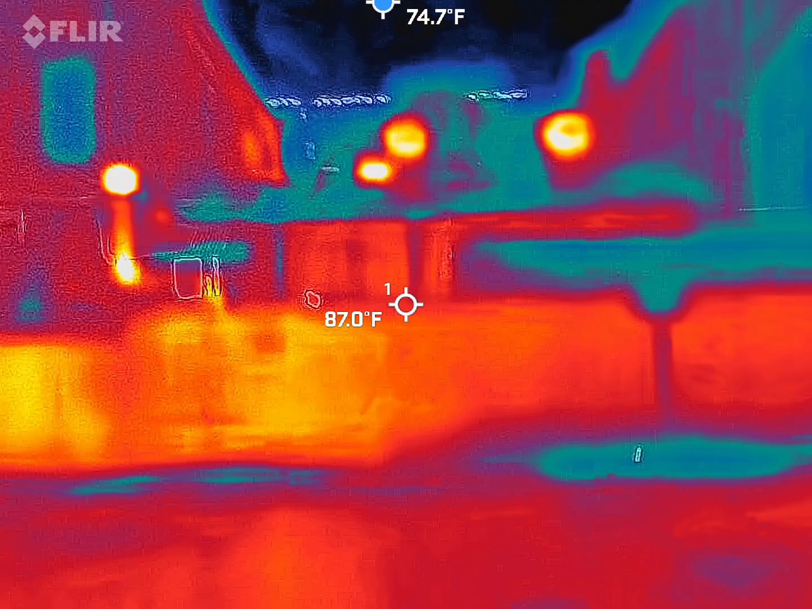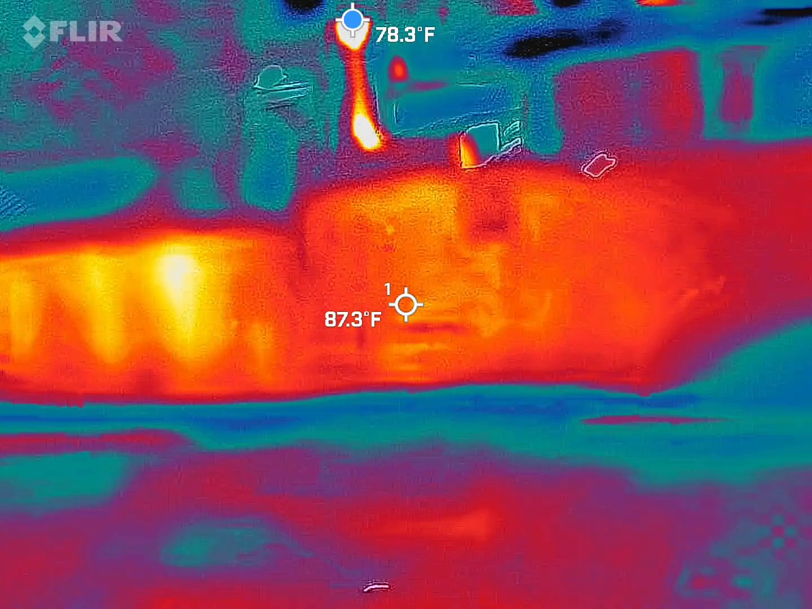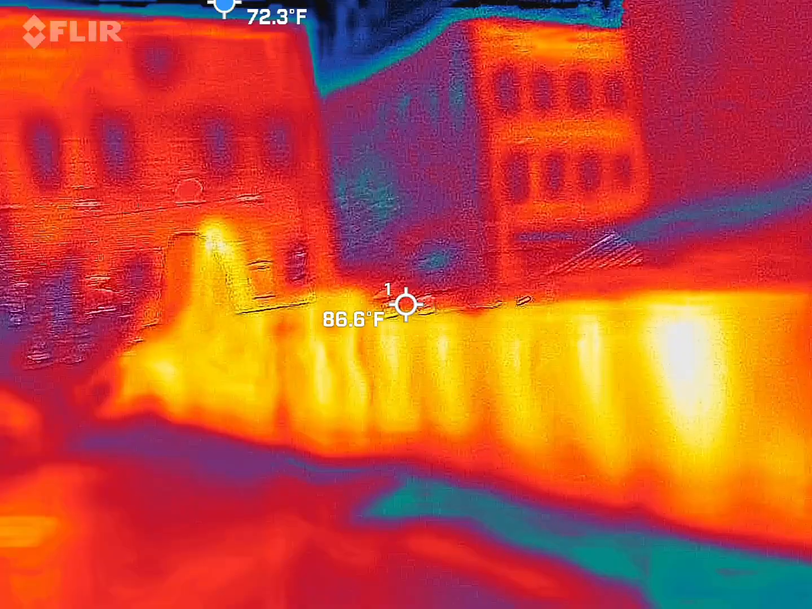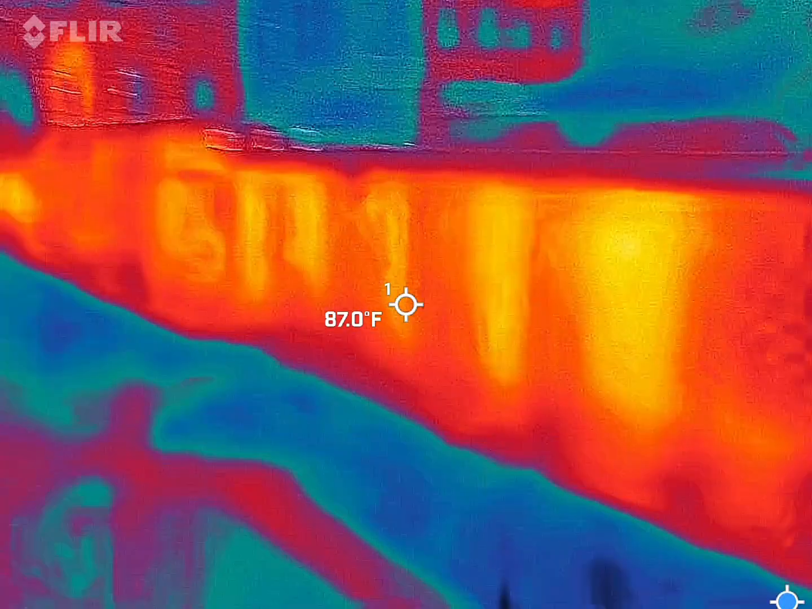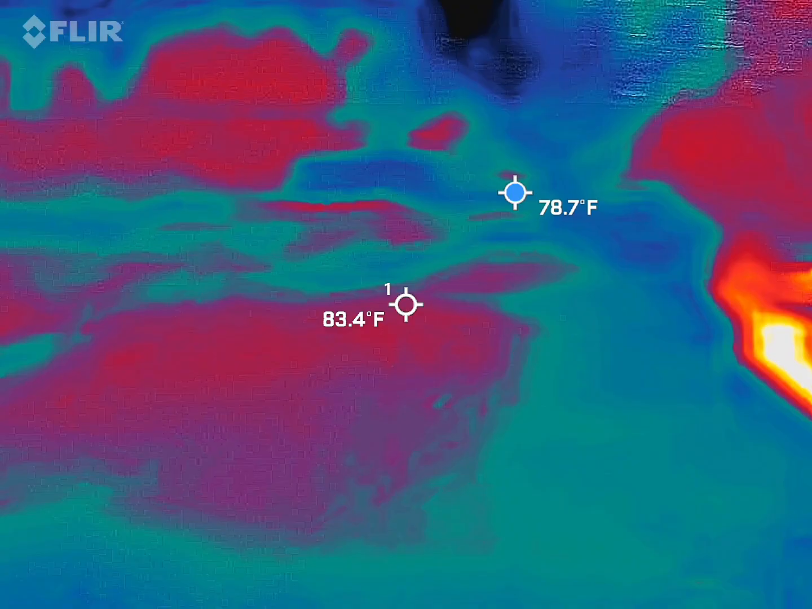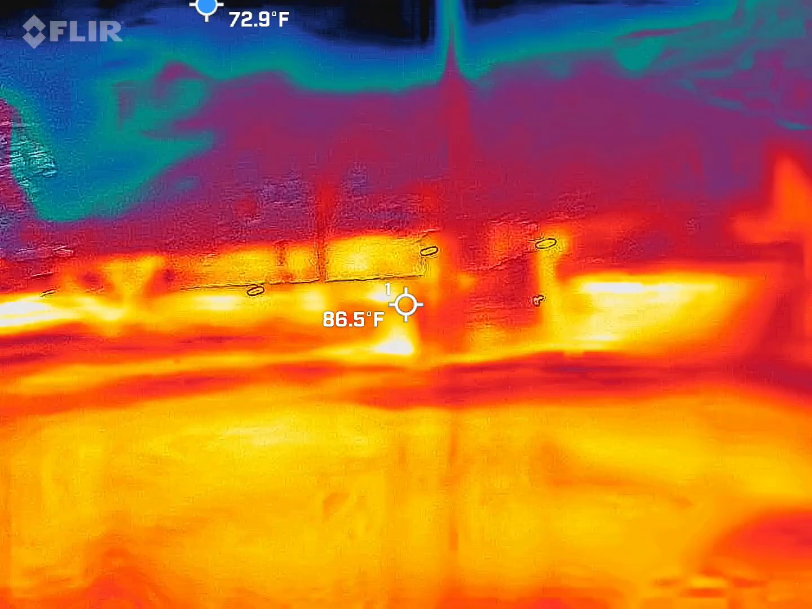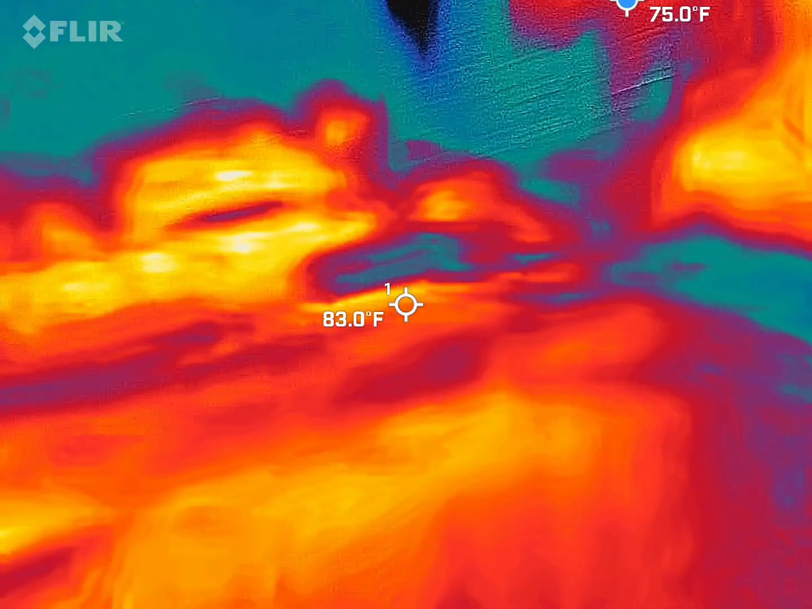What was this section of the mansion? The lights turn on suddenly. Can you even hear me?